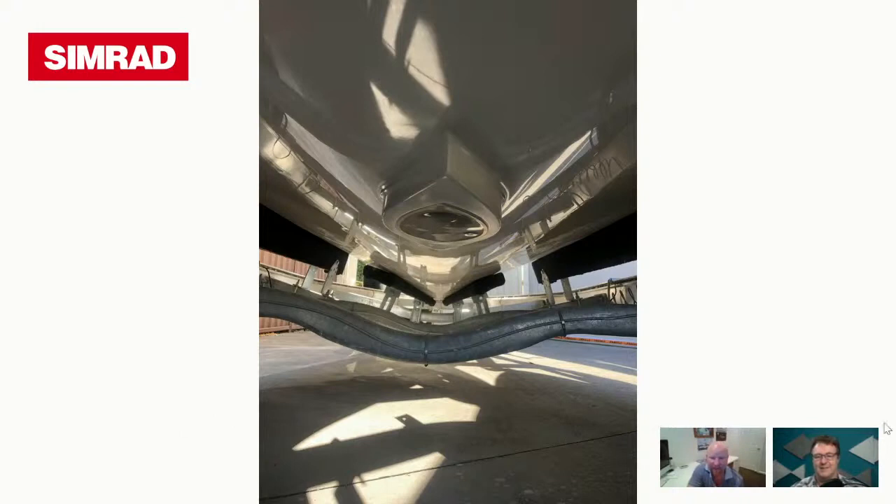So whenever you see that other screenshot pop up on your sounder, you normally know you're going in for a good day or a good morning or a good afternoon, one of the two.